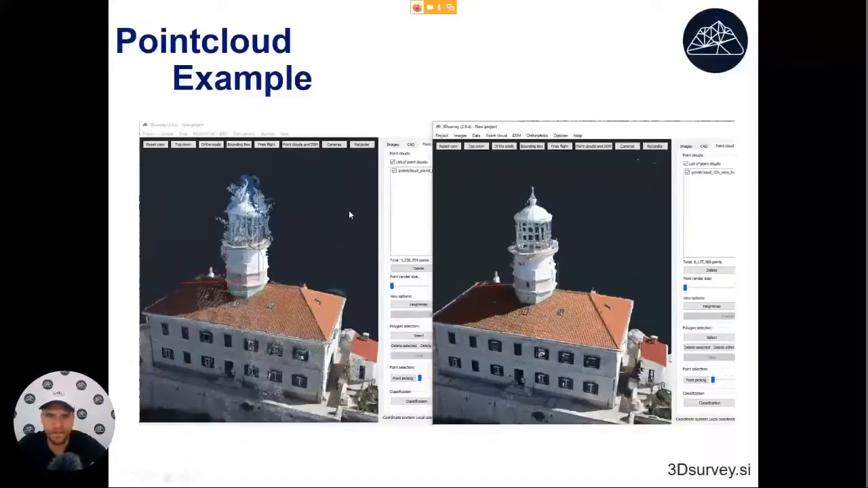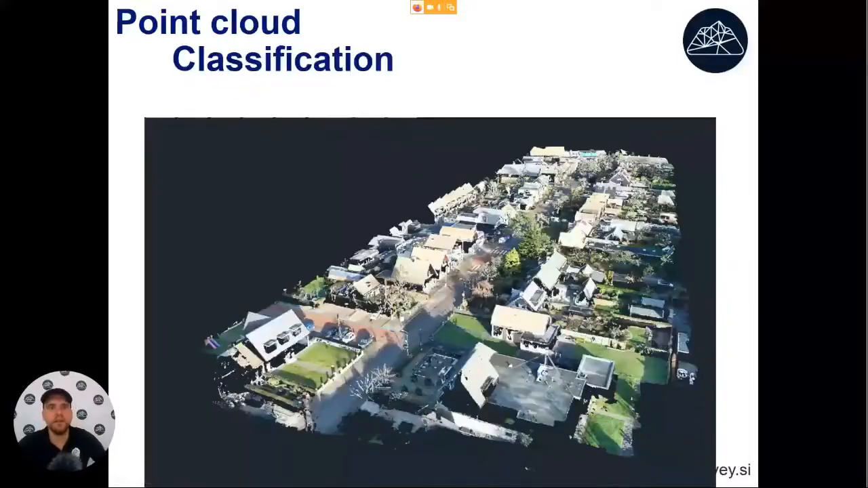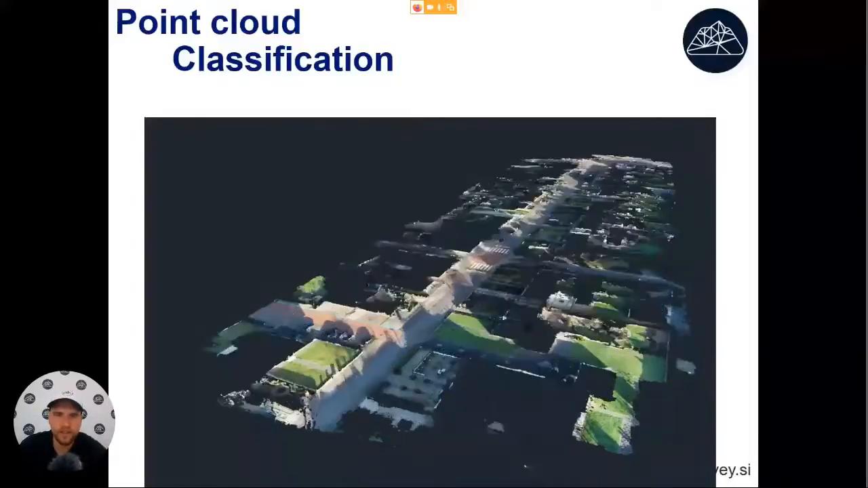Okay. Now with point clouds, an important step of processing is also classification. So as land surveyors, very often we need to know what the shape of the terrain is if we want to extract contour lines, for example. So usually when we get the point cloud, the first step will be to do the classification of the point cloud. So in 3D survey, this is very simple.